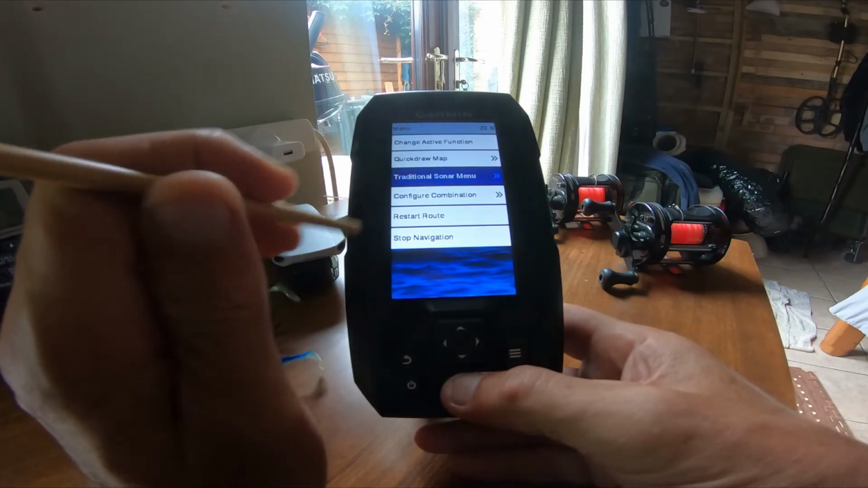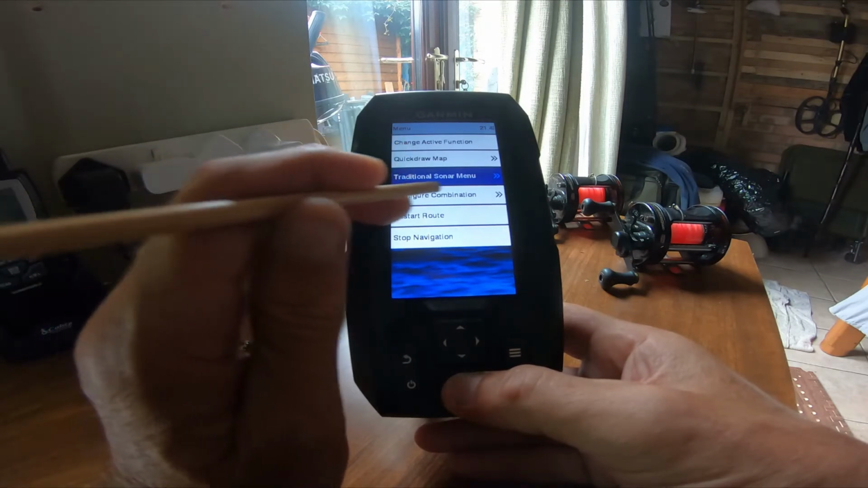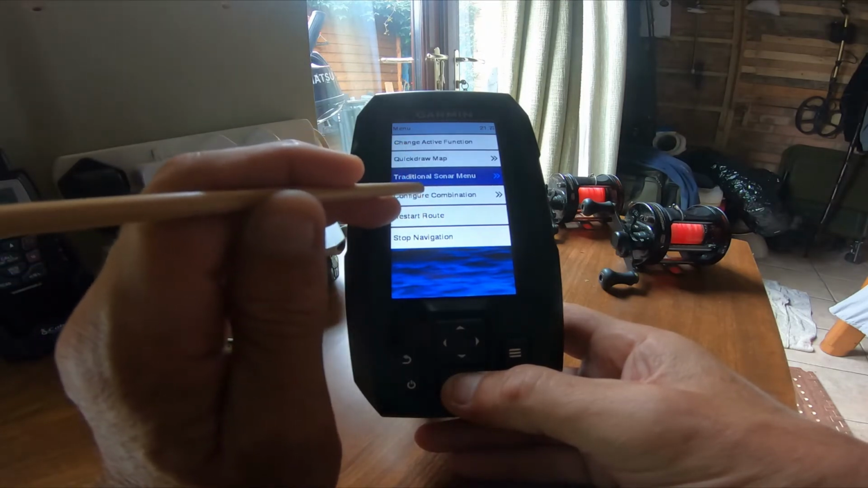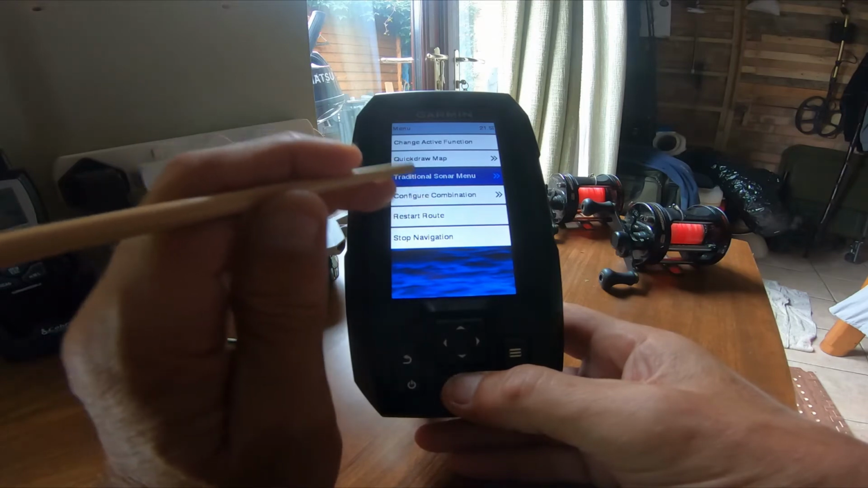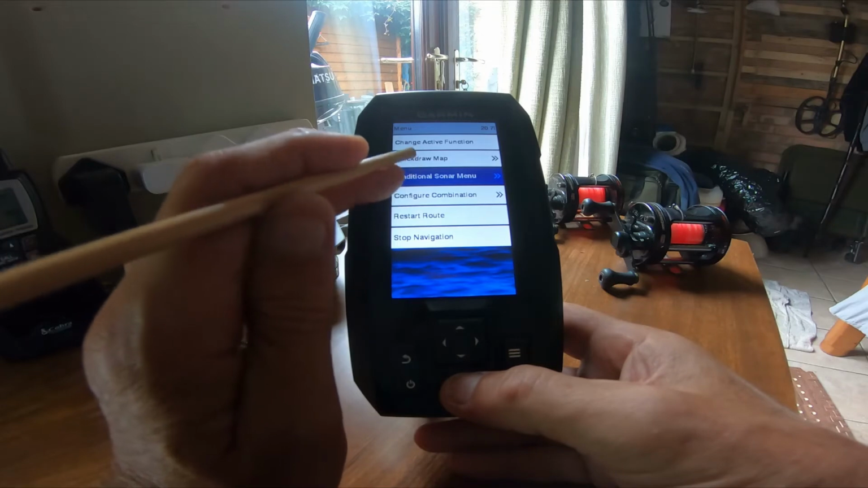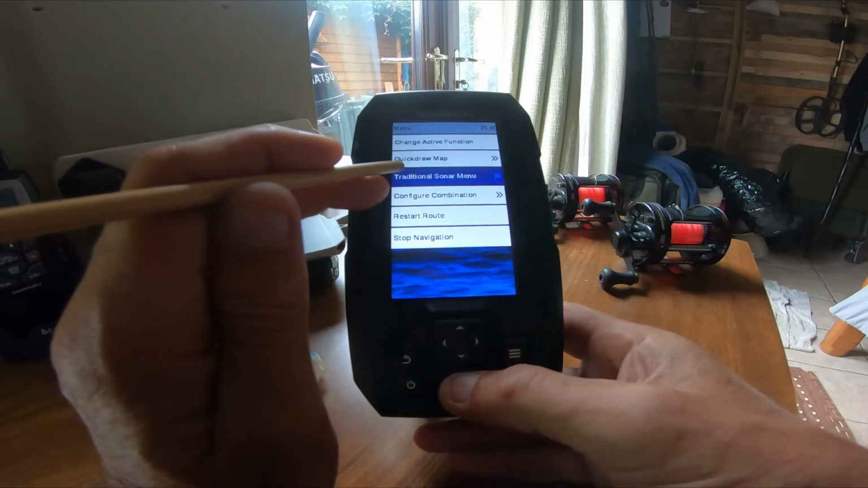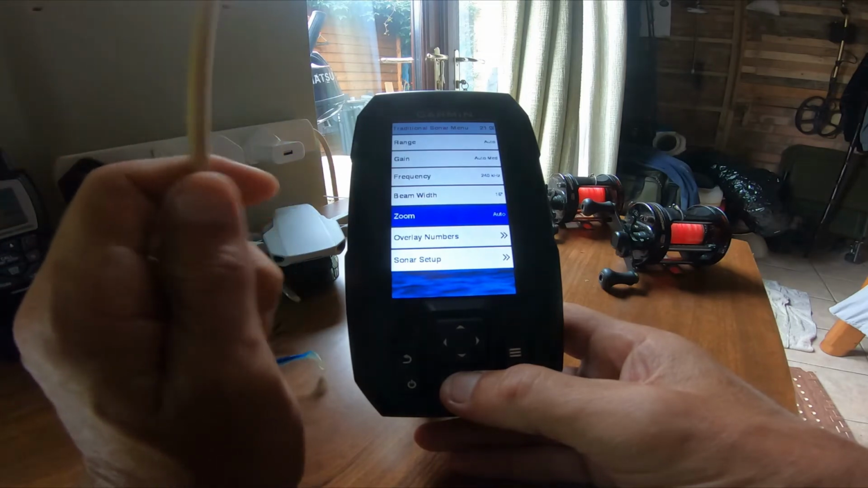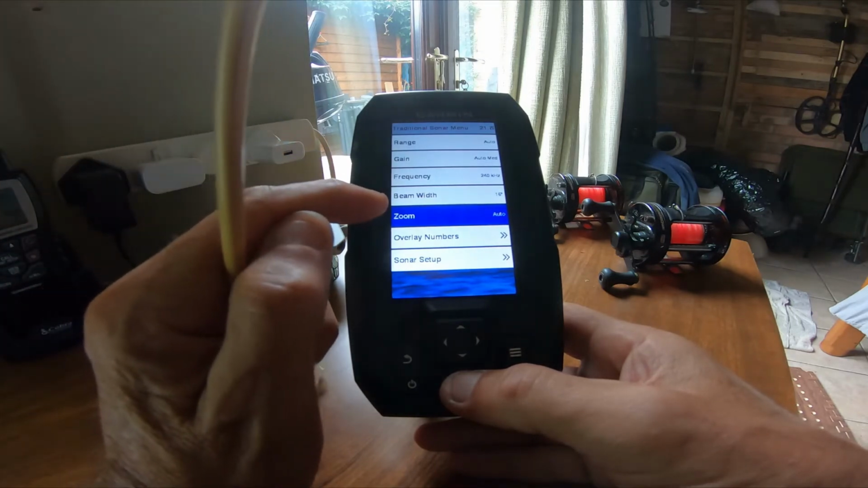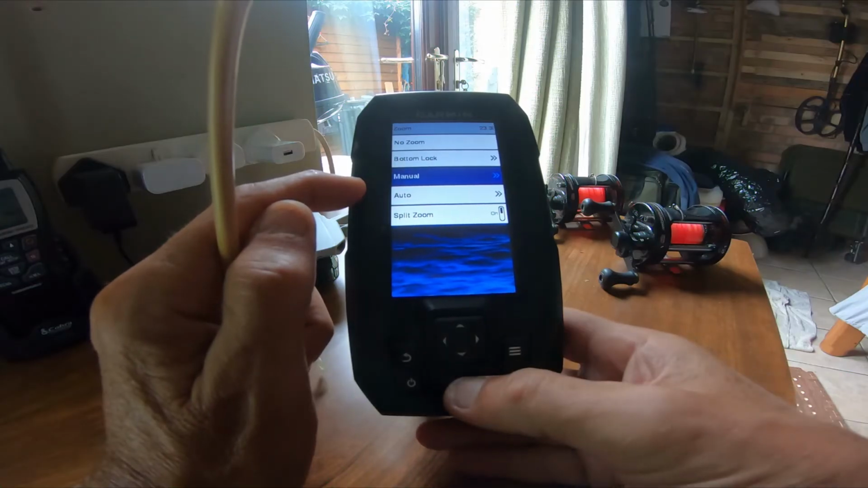Because you bear in mind, because you're running both of them, you can go into the quick draw map or the traditional, or you can go into both and configure both of them at the same time. But whatever you set in there, when you go back, it's on both of them. So if you want to work on one individually, pick your screen and then work on it. So I'm going to go into the menu. I forgot what it was that I was going to do. Zoom, that's right. I was going to change the zoom to manual.